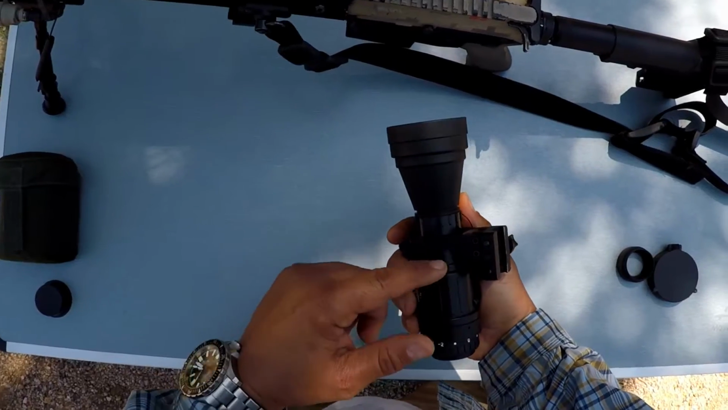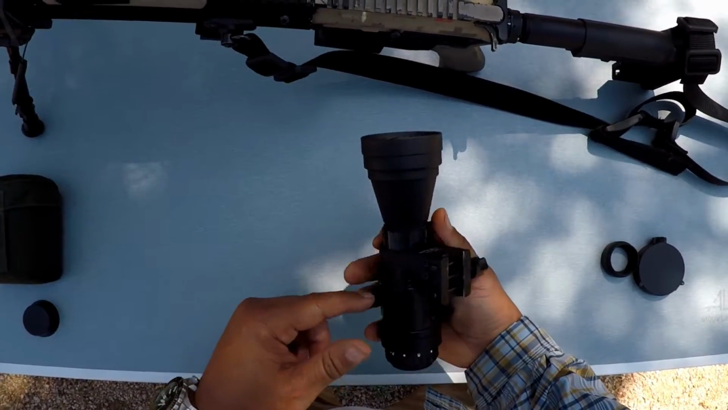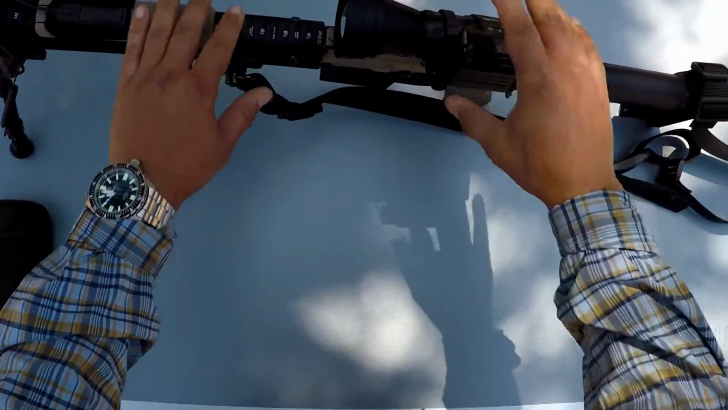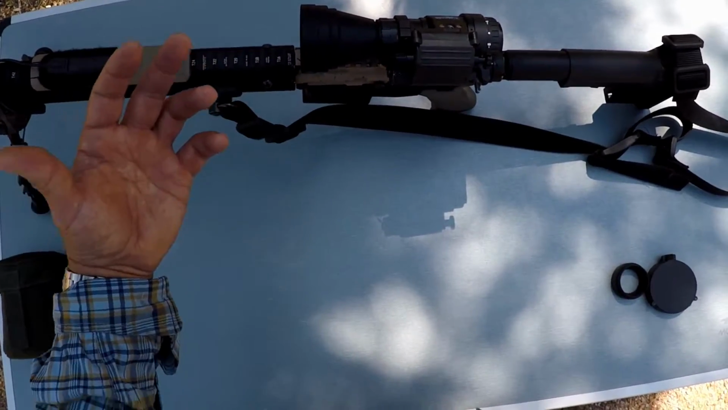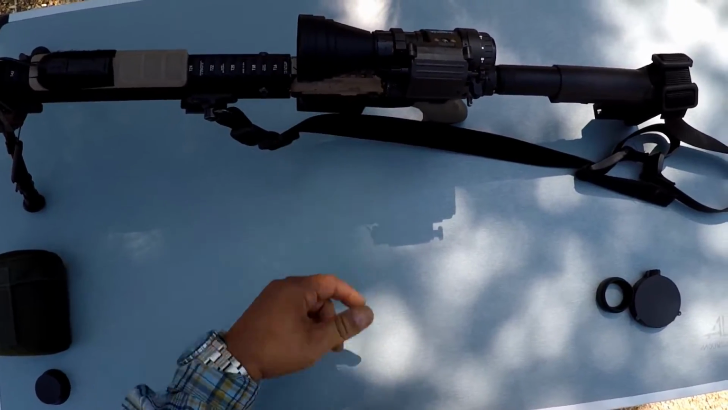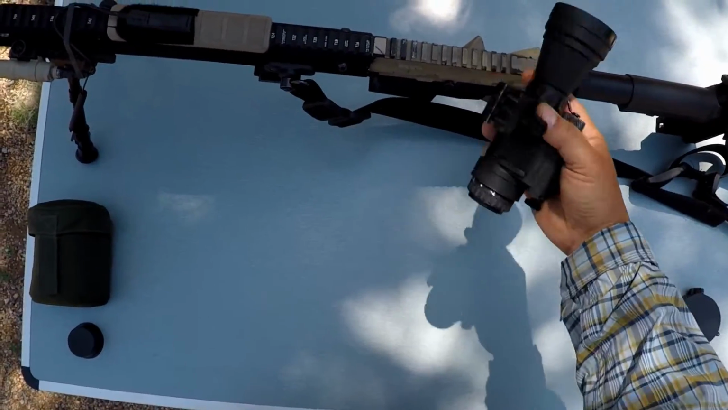On this 14, I've got a D-lock on it, and this basically just goes over the objective lock ring on the 14, and this lets you quick detach this thing onto a rail. So I can stick this behind a red dot sight, and you basically just turn your 1x red dot into a 3x night vision weapon sight. It's pretty heavy, so having the QD function is pretty nice, so you can quickly take it off whenever you're not using it.